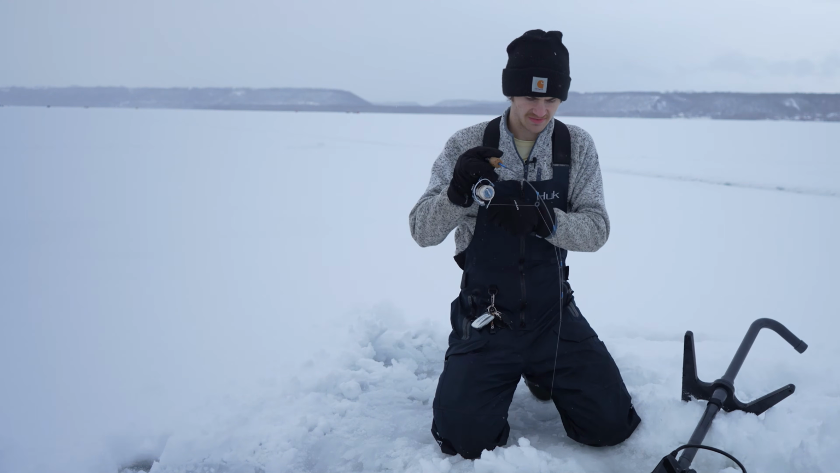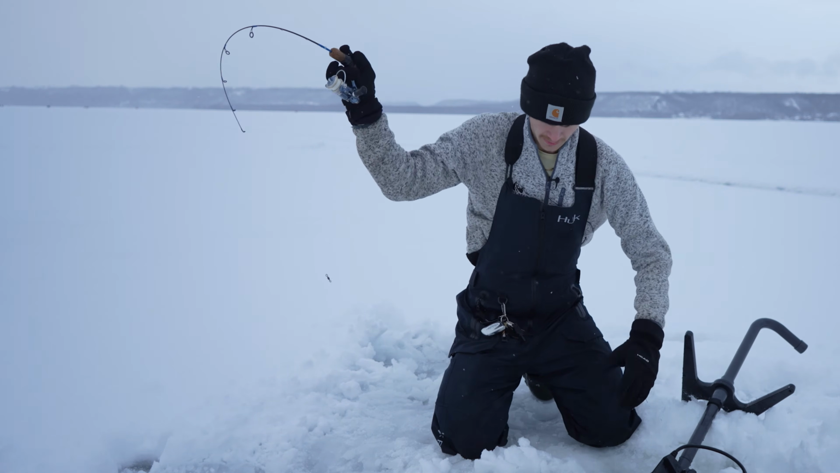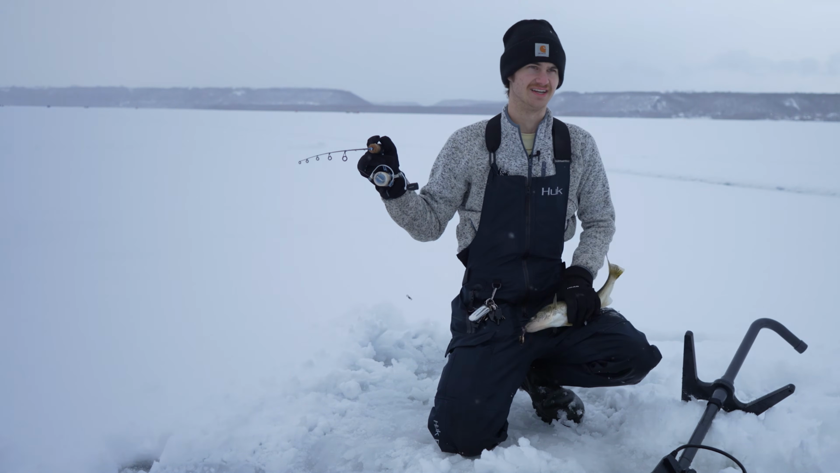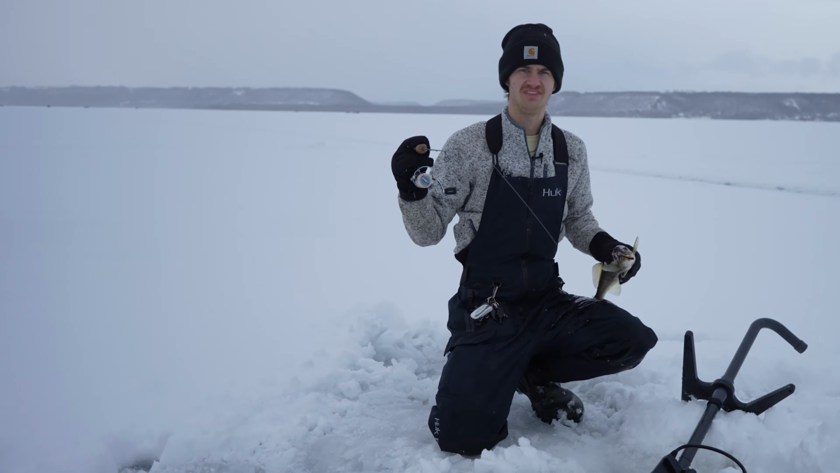Pretty high suspended fish. Oh yeah. There we go. First walleye of the night. Not a bad fish either. Pretty high suspended. I mean, he was 7-8 feet under the ice.